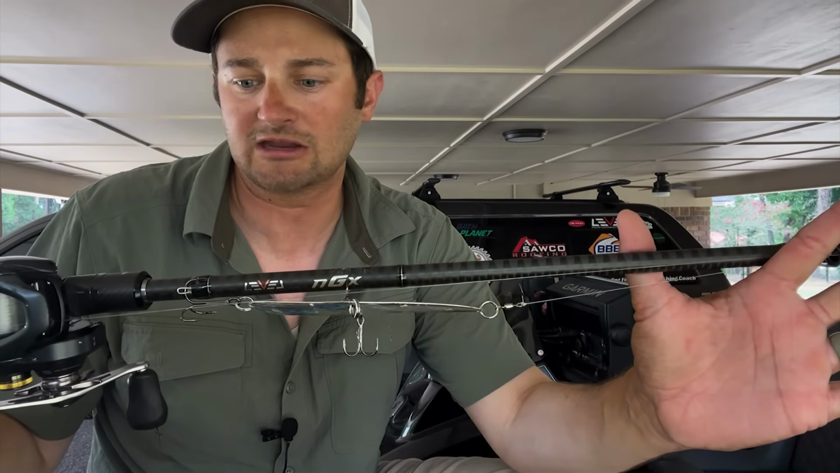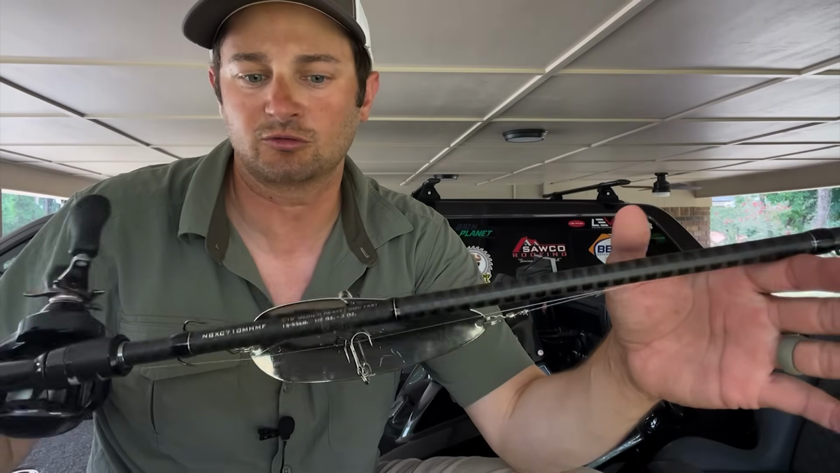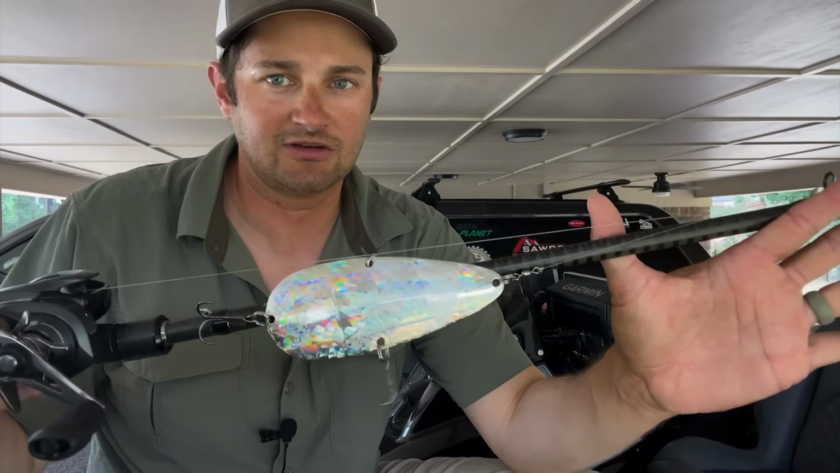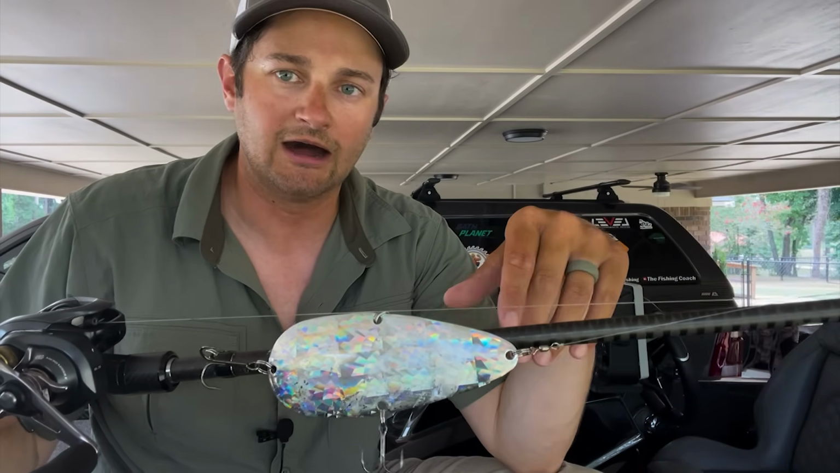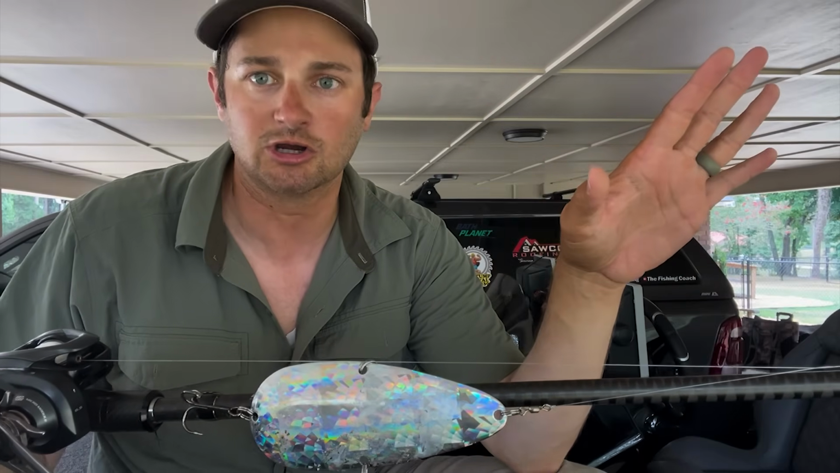I've been throwing this on it for about a year and a half now, and I love it. And this year I've caught a lot of fish and got to experience it. So this 710, I like the 710 because I can get a longer cast with it. The action of this rod has been big on my hookups, okay?